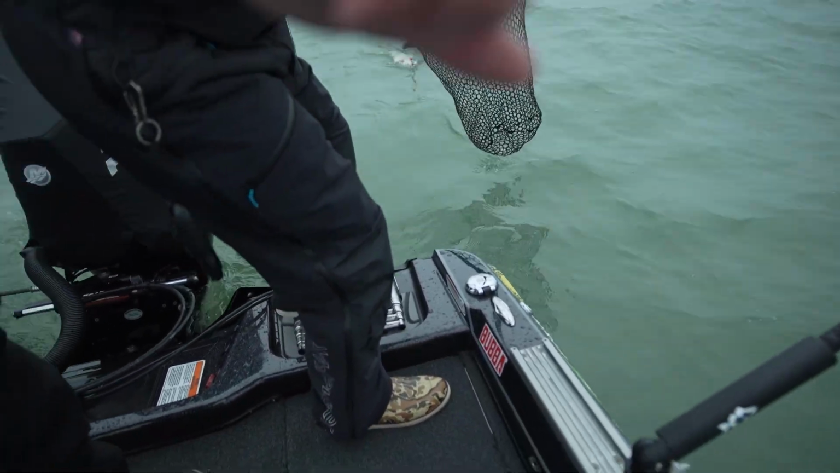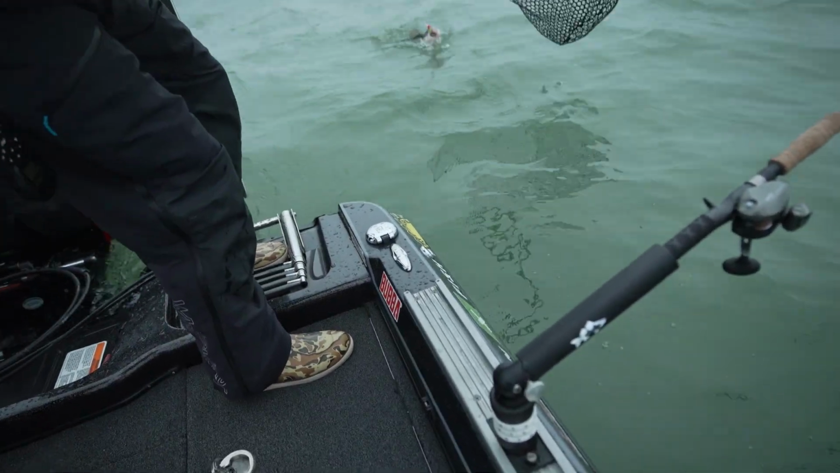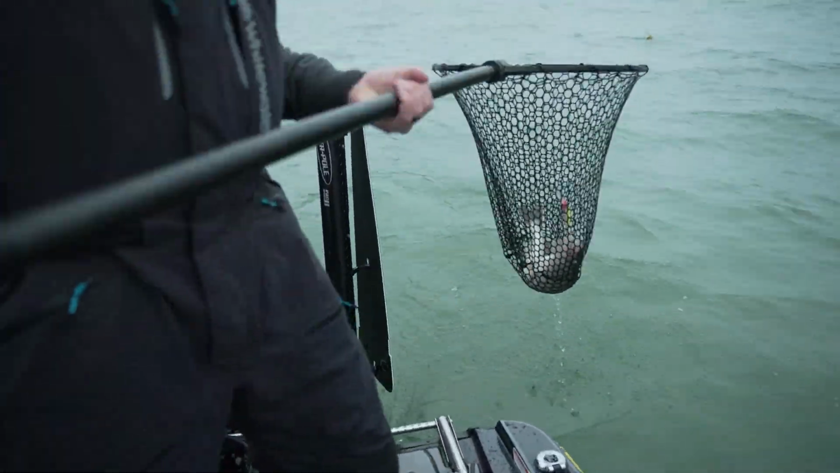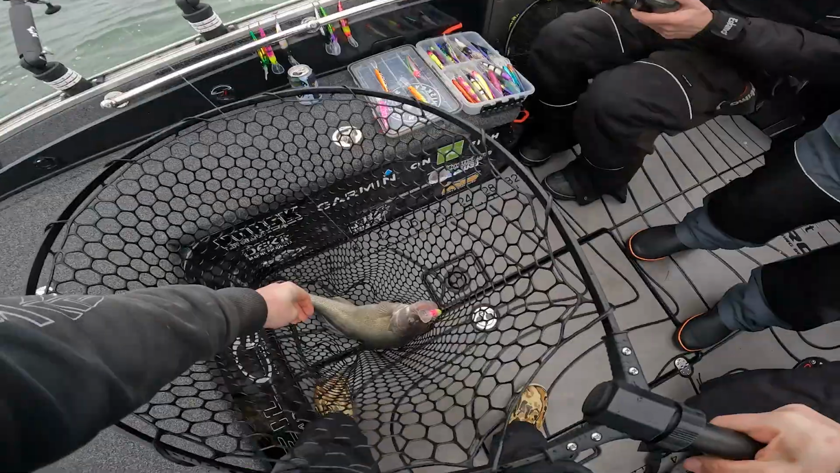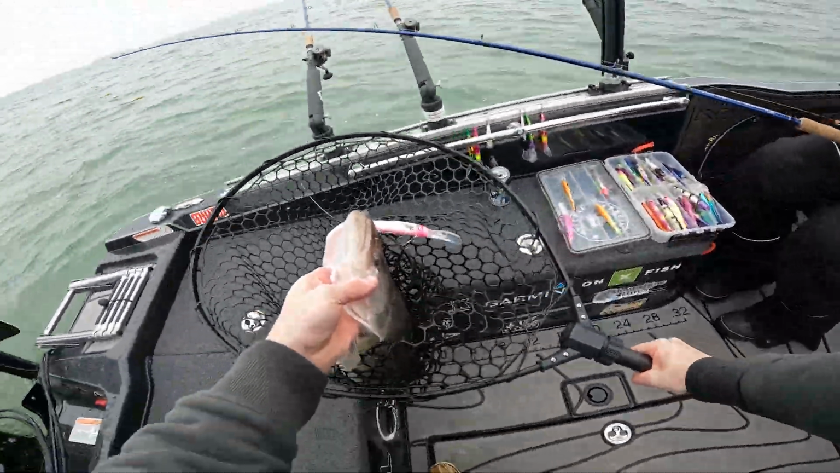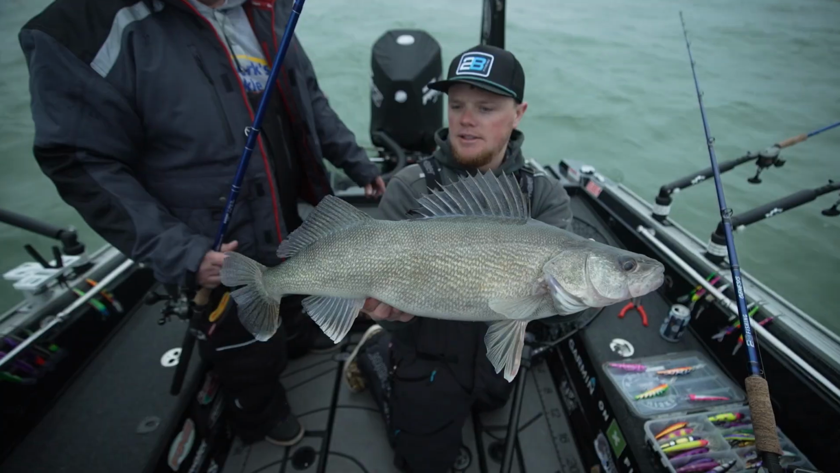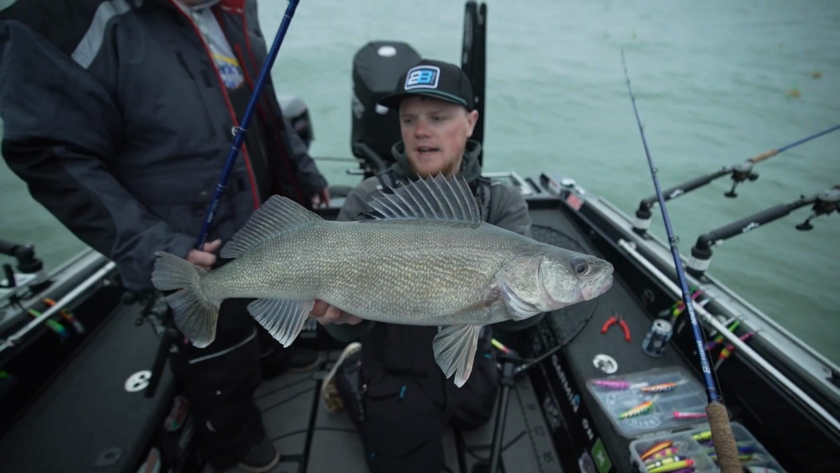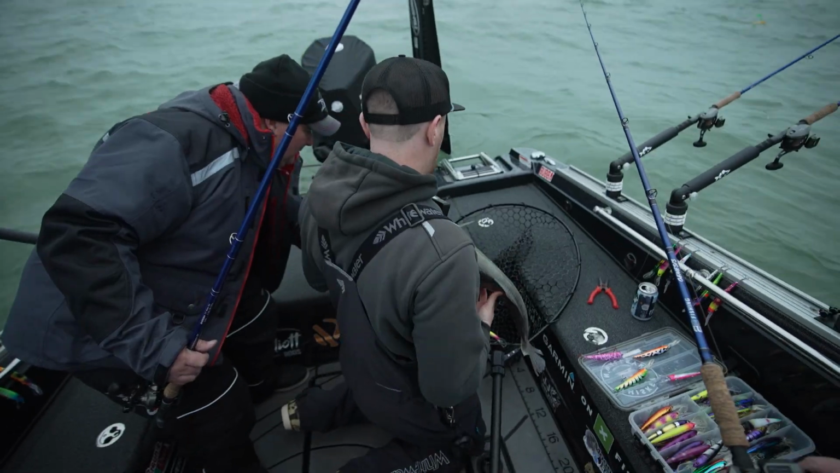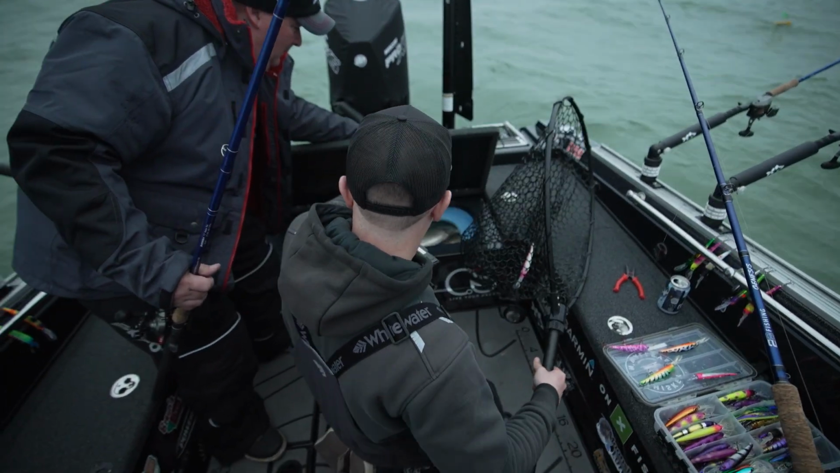Don't let it do that. Pull back, pull it back, pull it back. There we go. In the net. That's a nice one. And it's the red side. That's a pre-spawner. Probably a 25-inch fish, I'd say. But we'll go ahead and get that one thrown in a live well for right now.